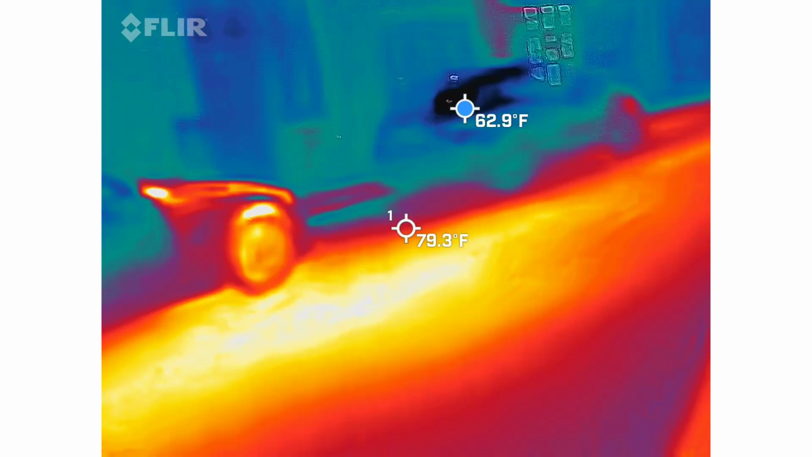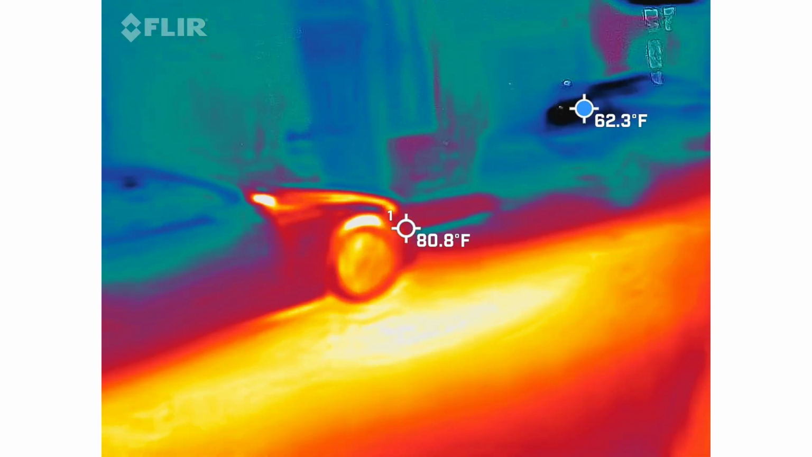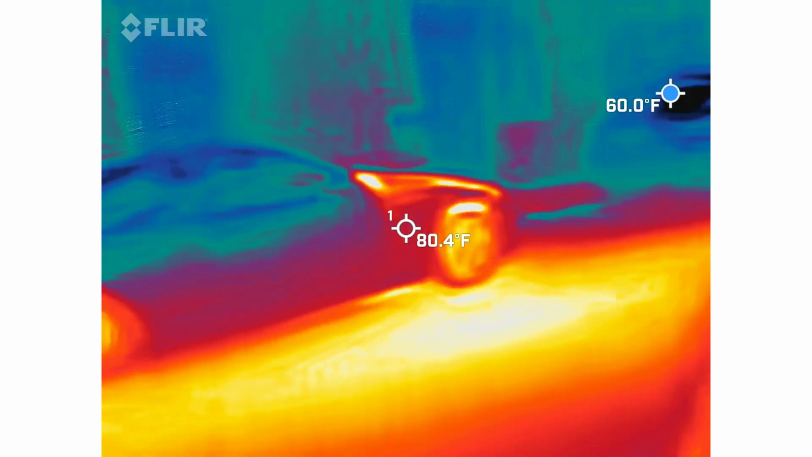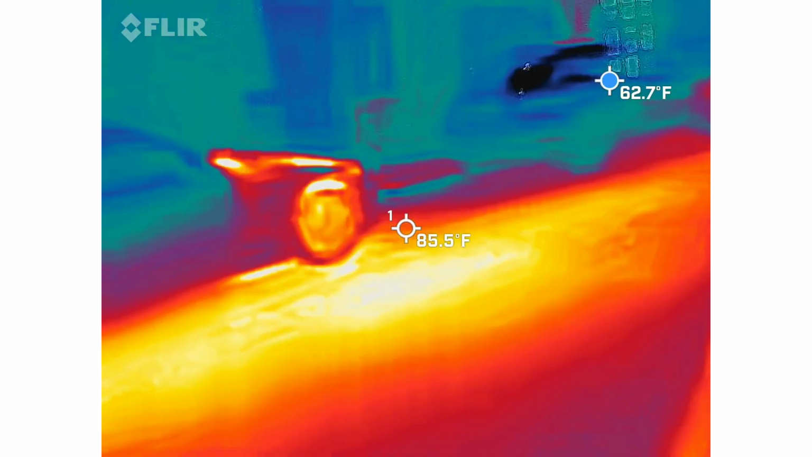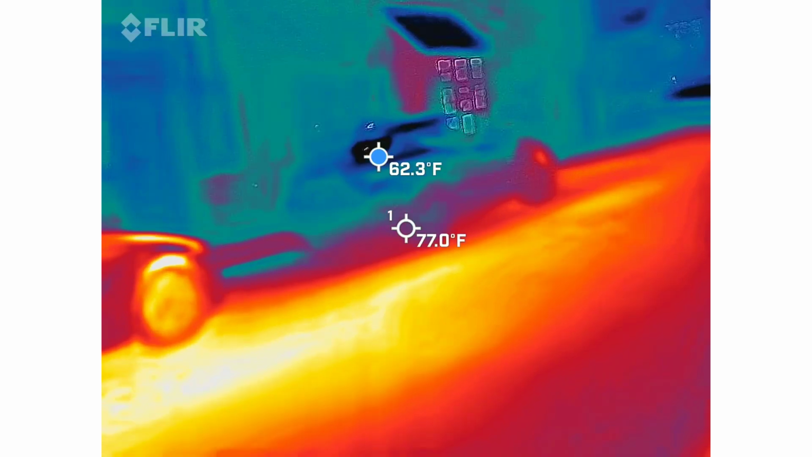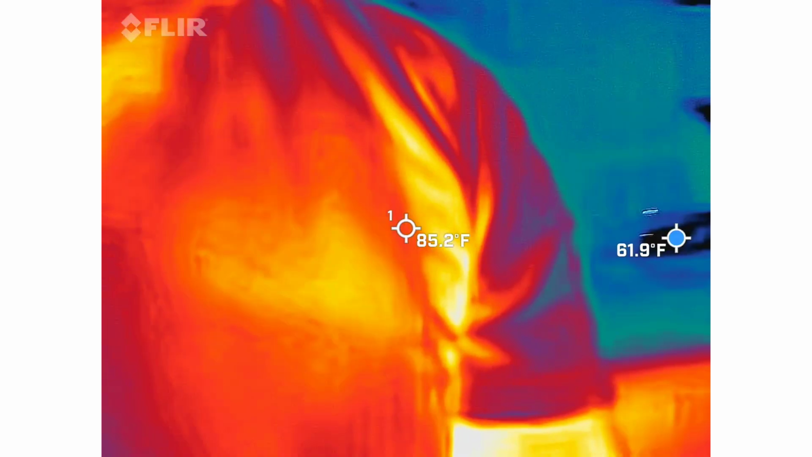There's a blue dot bouncing around the screen that shows us the coldest spot in the frame at that particular moment. The reason I want that in there is that it will help direct your eye when you get this video back. So we're going to do a few starts and stops with this, because as great as this hardware is, the software sucks.